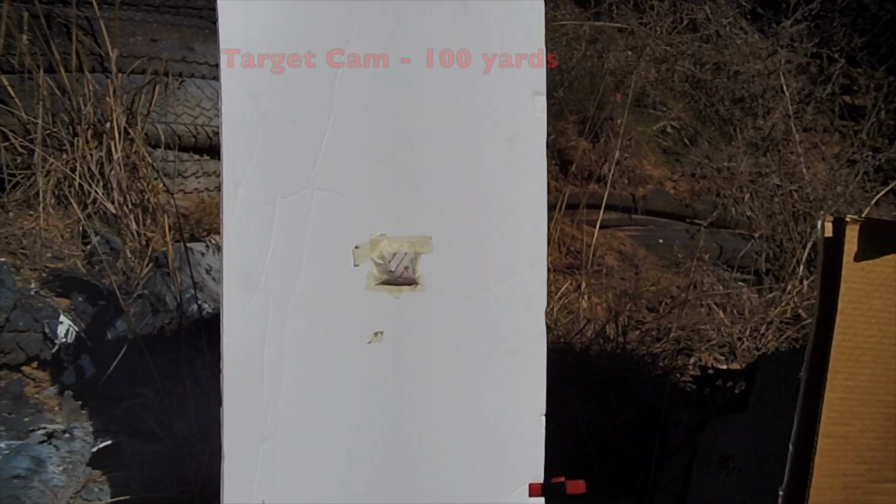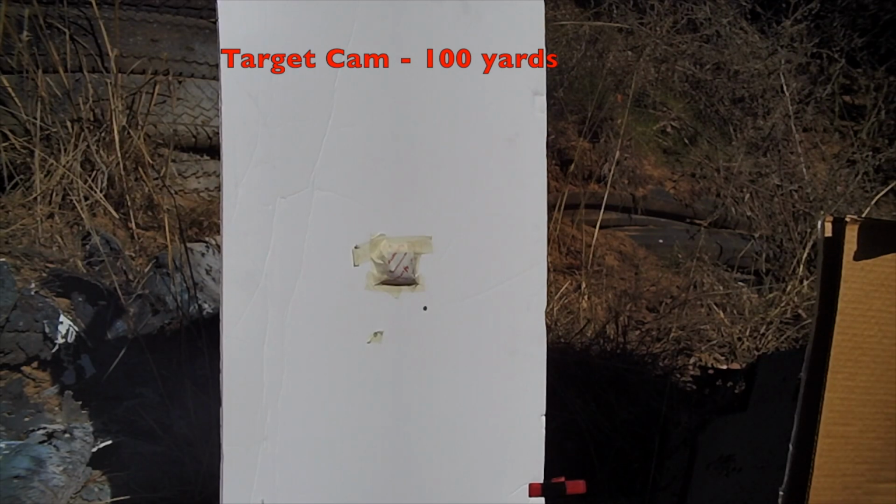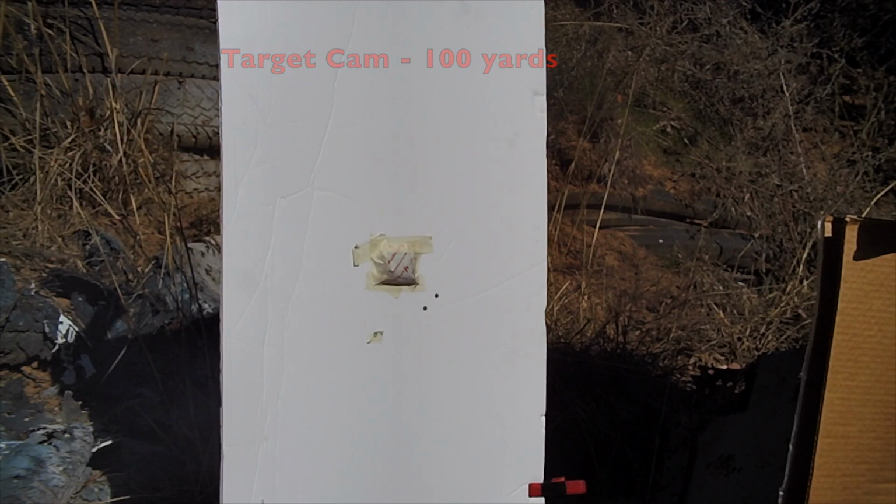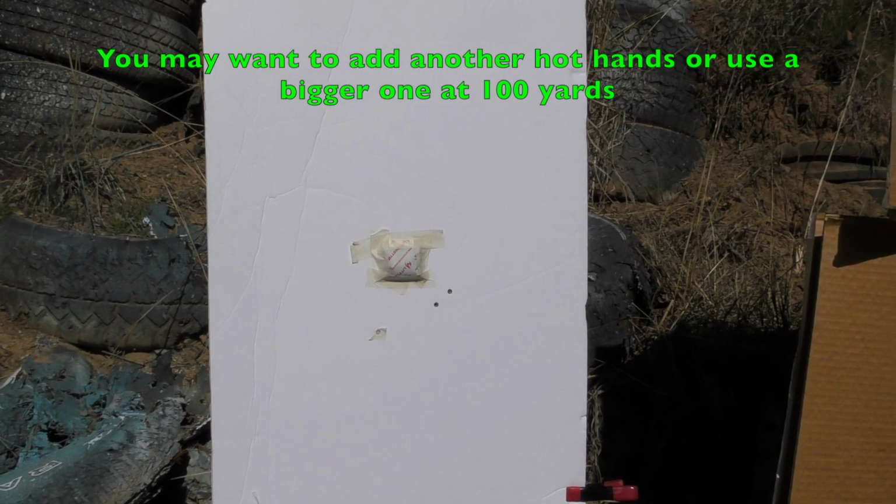I'm going to see if I can actually zero using the zoom. I can use that single hot hands with this crosshair and put an impact in there. So I'm going to try using the zoom to make the shot, and then we'll go from there and see how I can make adjustments. That's pretty tough in terms of seeing the single hot hands even with the zoom at 100 yards with the 19mm.